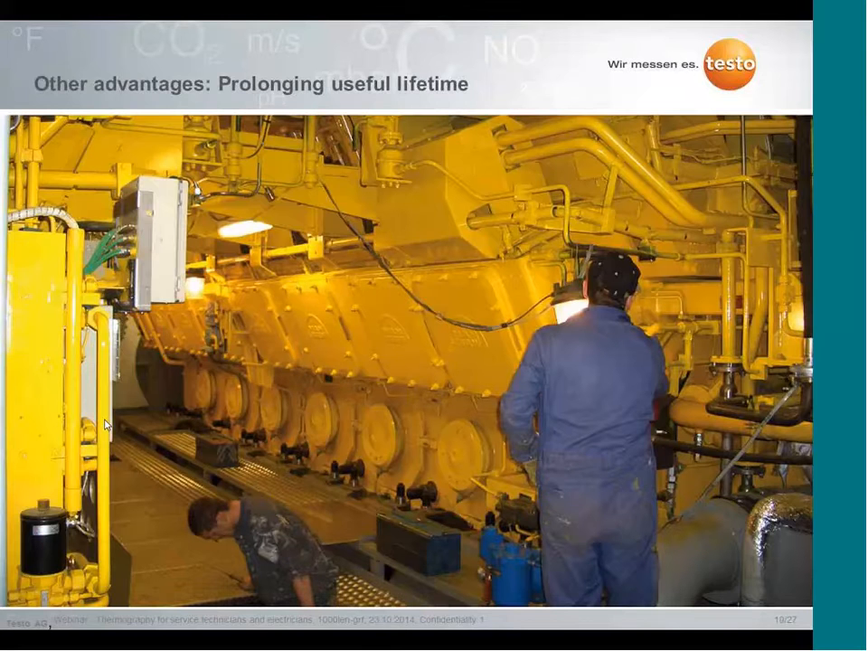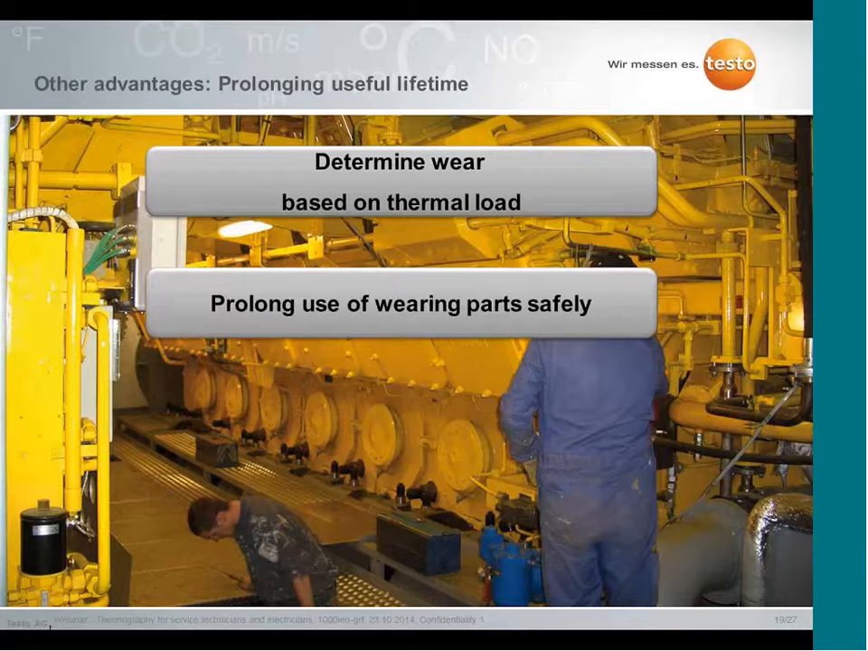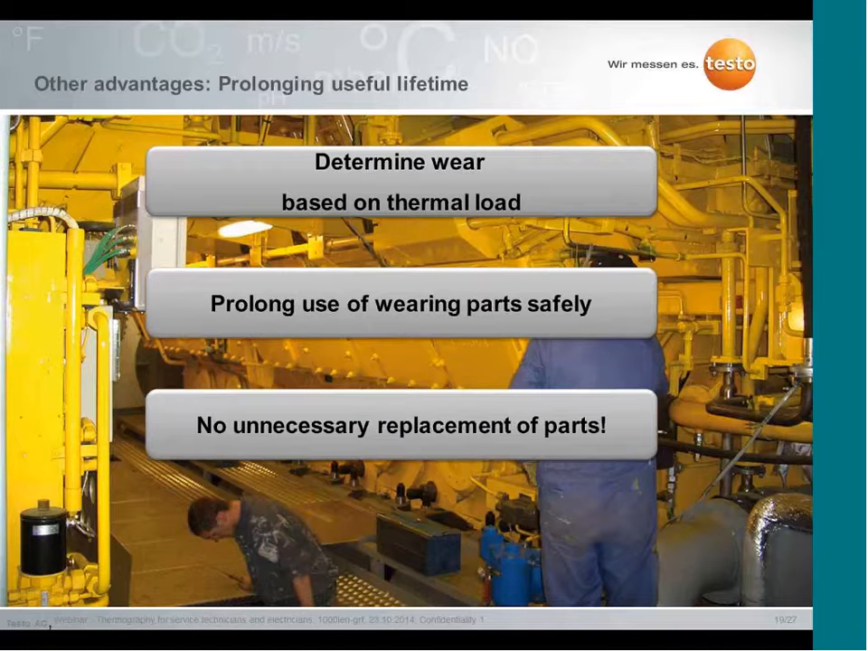So we have some further advantages. One topic we call prolonging useful lifetime. When you're able to determine the wear of a machine and components, which is normally based on thermal load, then you can make a judgment whether you can prolong the use of the wearing parts, or if you have to change them.